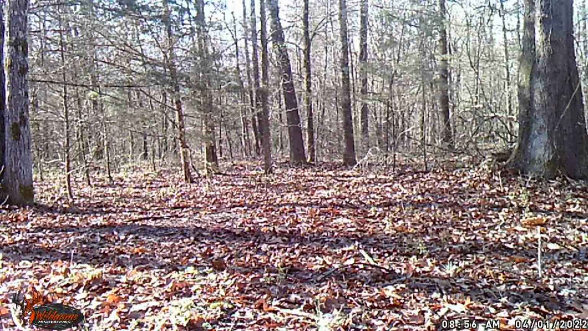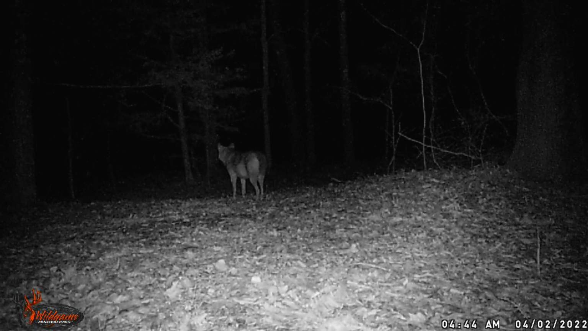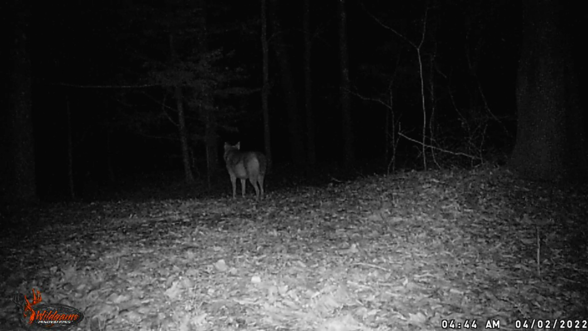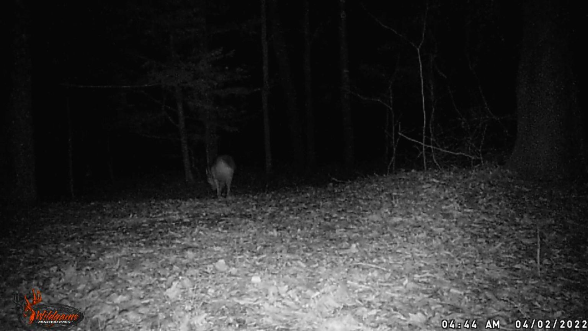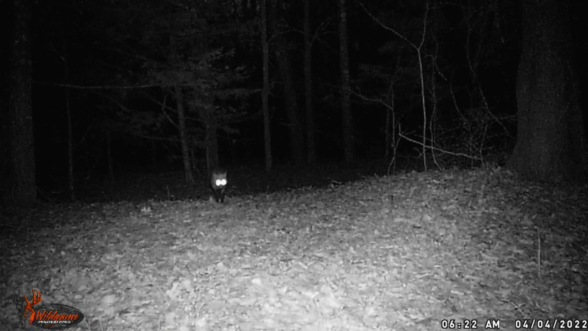Tearing something apart. Oh, look at it fly away. Gorgeous. Is that a coyote or a fox? That's a coyote. That is a coyote. Man, we have lots of predators. Lots of predators here on the ridge. Now, that's a fox. Yep.